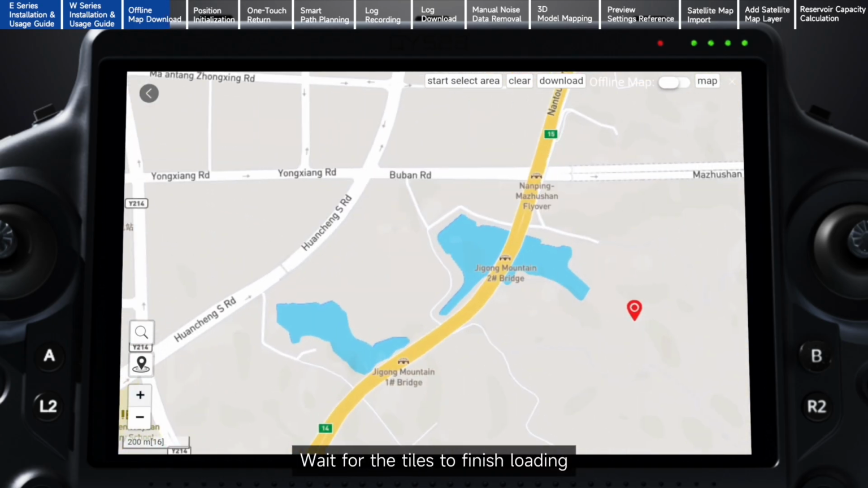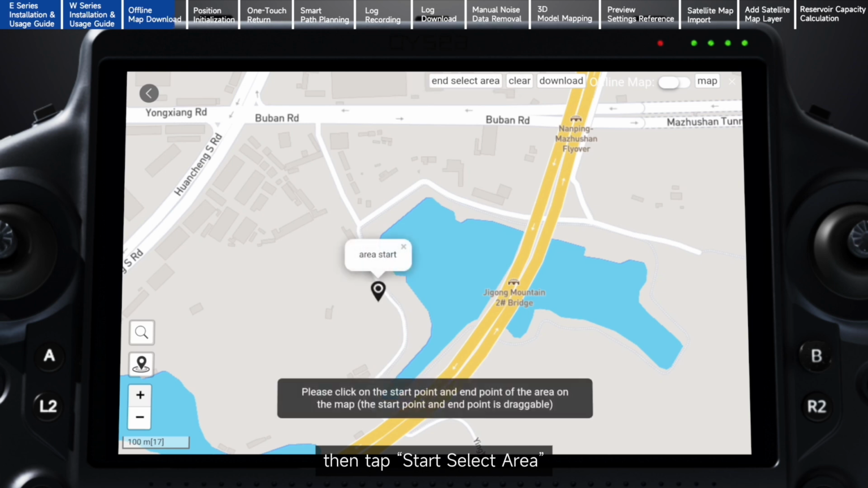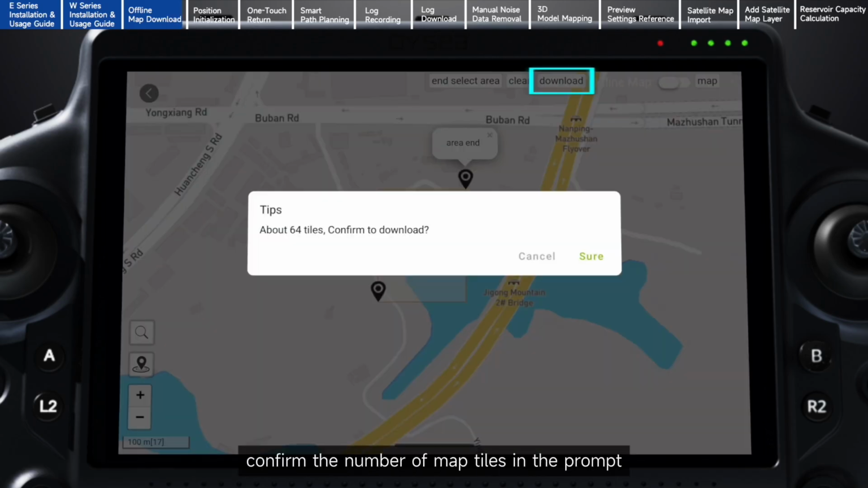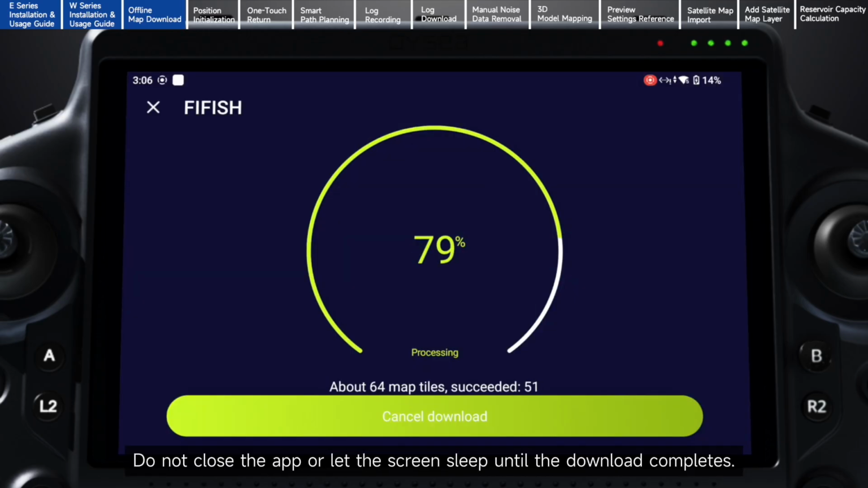Wait for the tiles to finish loading, then tap Start Select Area. Set a start corner and an end corner to automatically generate a rectangular area around the job site. Tap Download. Confirm the number of map tiles in the prompt and start downloading the offline map. Do not close the app or let the screen sleep until the download completes.